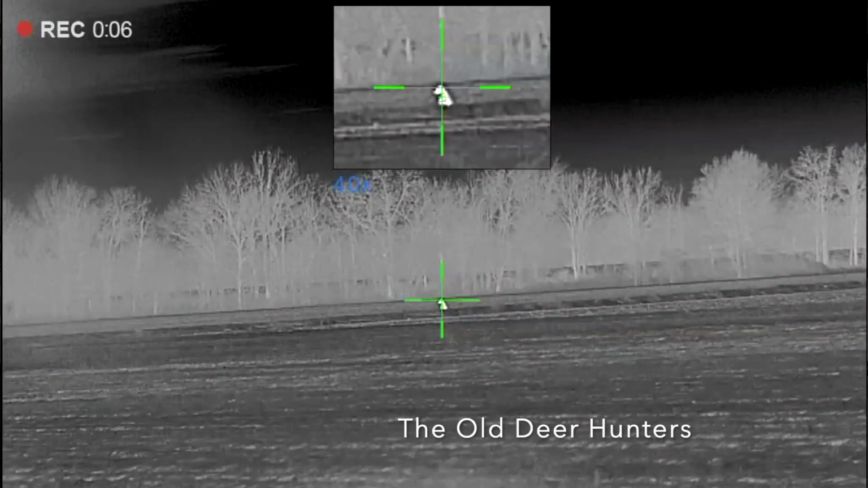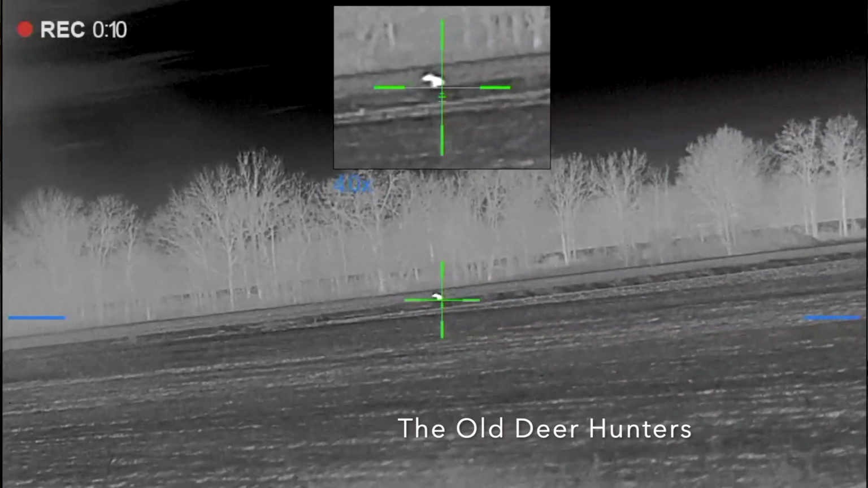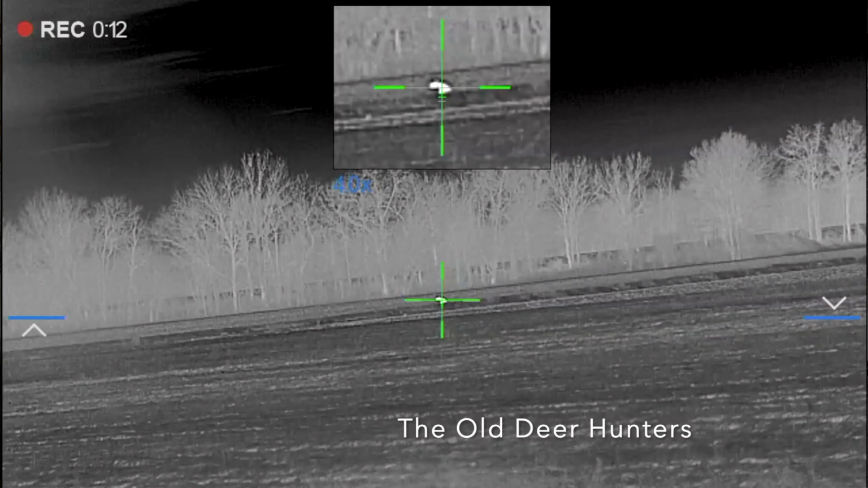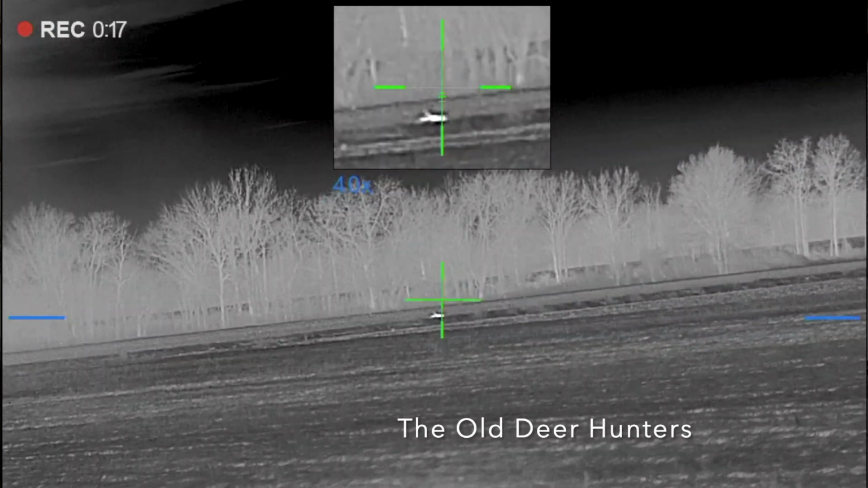And I'm not a great shot. I'm an old man out there just fumbling around in the dark. And if I can do it, anybody can do it. But this thing is so good because it's easy to use.